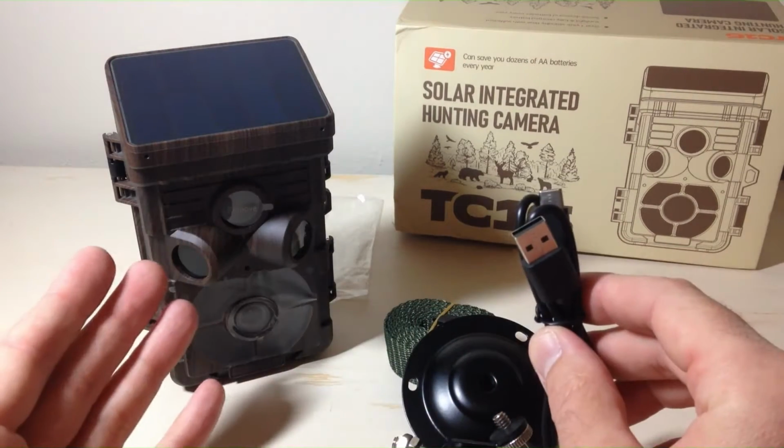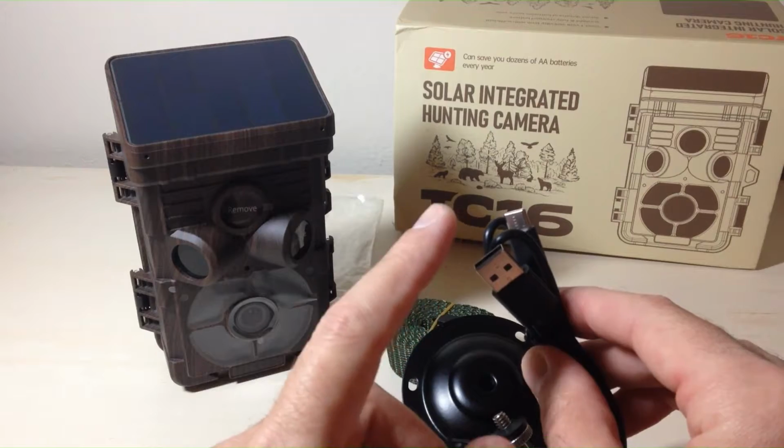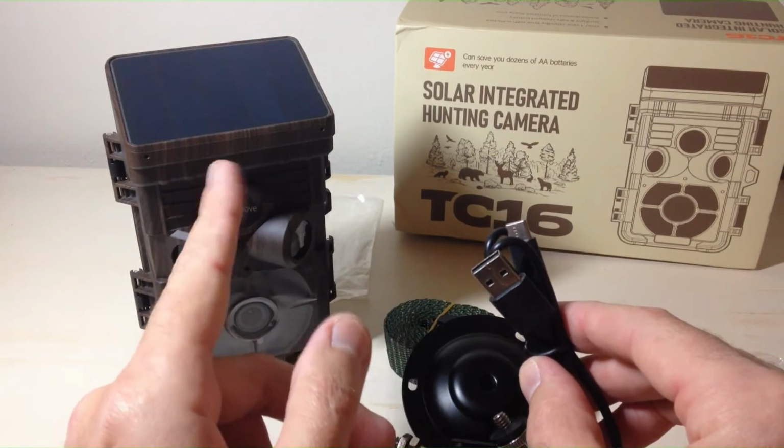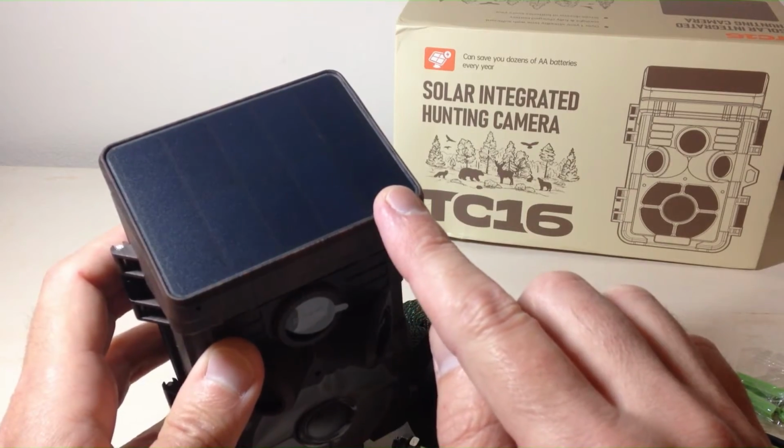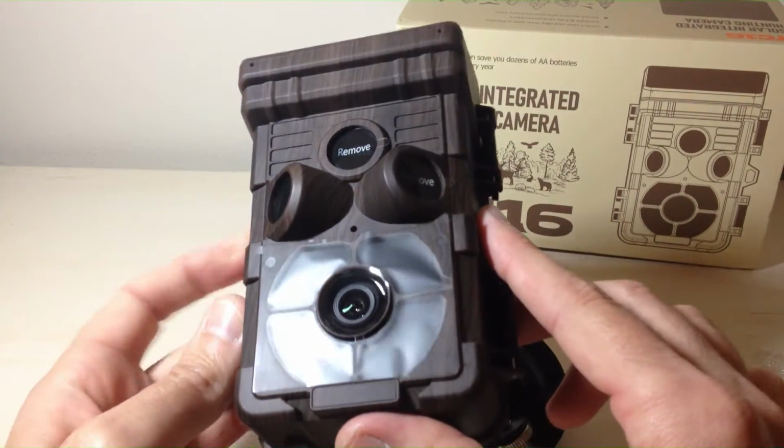The first thing you want to do really with any solar trail camera is you want to plug it in, get the battery inside the camera fully charged, and then when you put it out, the solar panel will basically keep the camera running. Take a quick look at the camera.